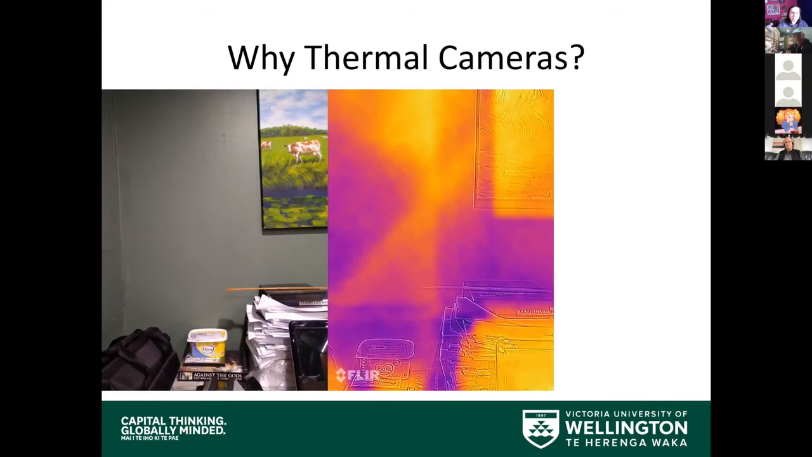Now, when you put a very low res thermal camera on it, this is the one that's on my phone, you can start to see that the studs and the diagonal stud in the wall behind us become quite apparent. You can see that FLIR overlaps the outline of the picture, but because it's not so accurate, there are discrepancies. The main theme of the picture is there, that there are studs and a diagonal bracing stud in the wall behind me.